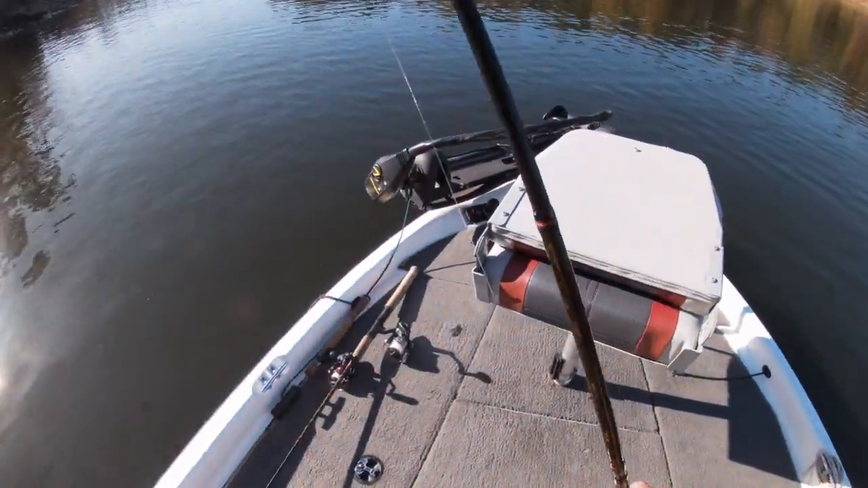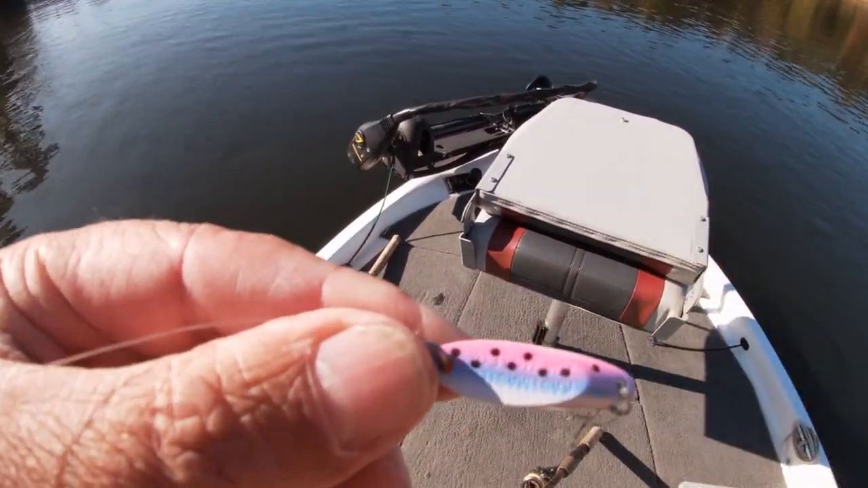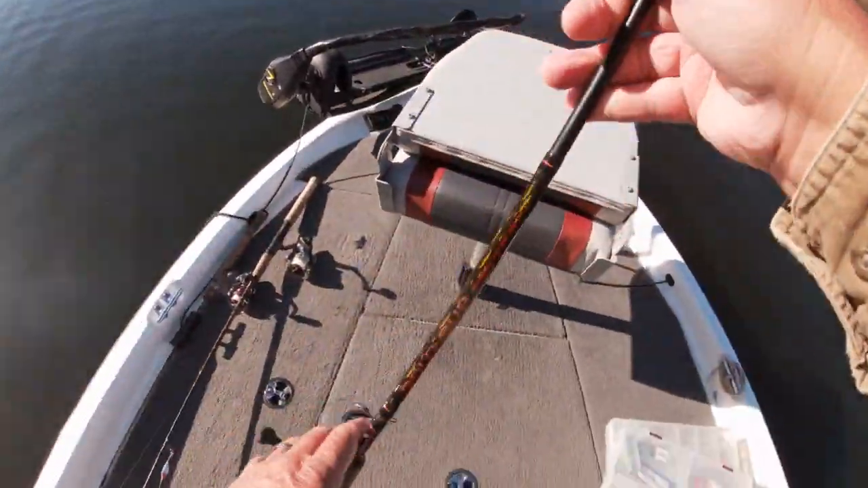And I'm gonna try this rainbow color. This is white. This is just something different. It's got a rainbow color on it. I'm gonna see if fish like that rainbow color. You know, many times when fish are deep, we're not really sure how a particular color shows up.